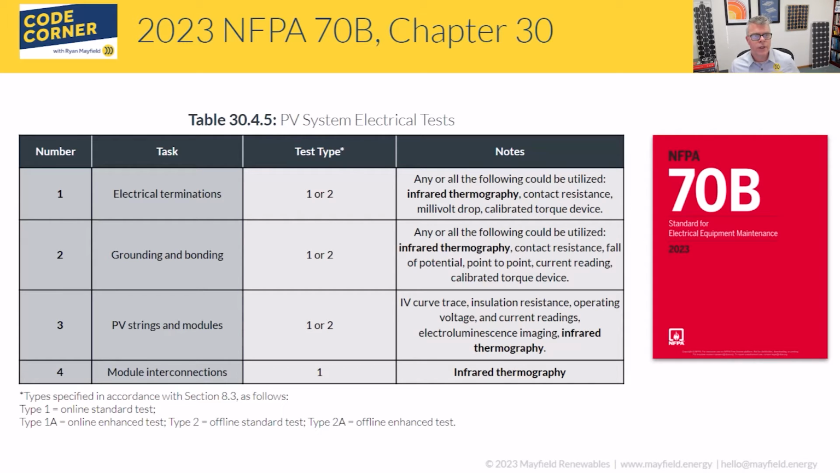What you'll notice is that in the notes column, every single one of those tasks, the electrical terminations, grounding, bonding, PV strings, modules, module interconnections, all of those testing areas call out thermography as one potential way of doing the test.